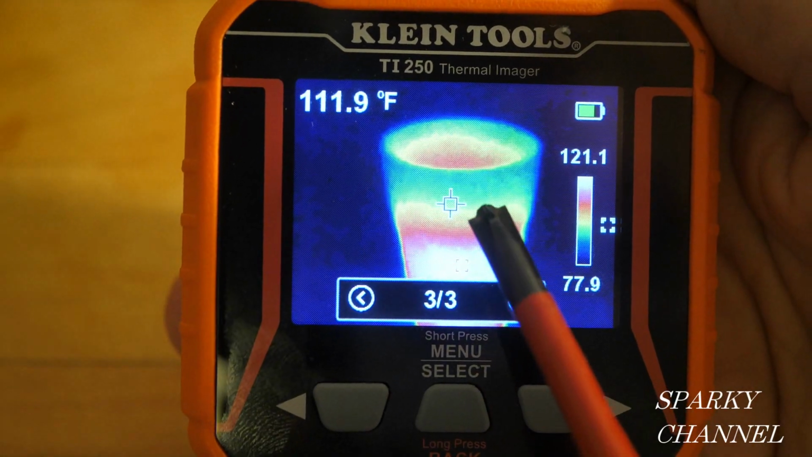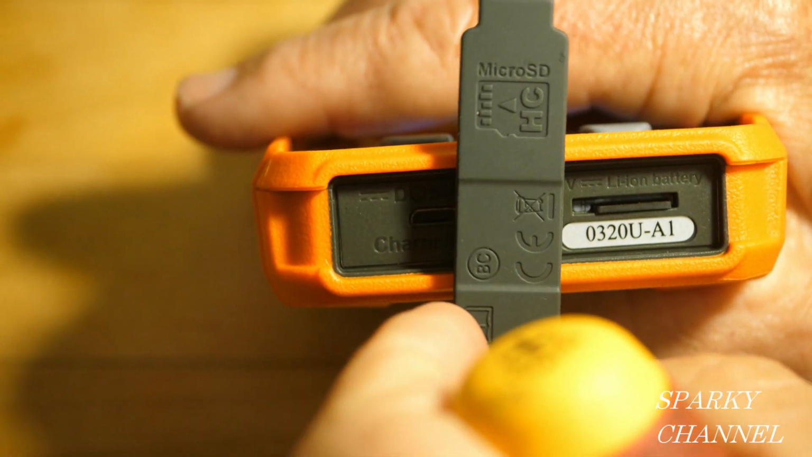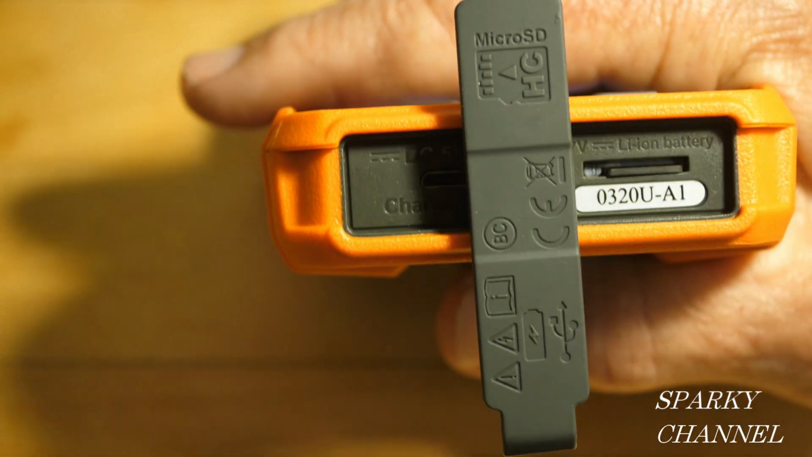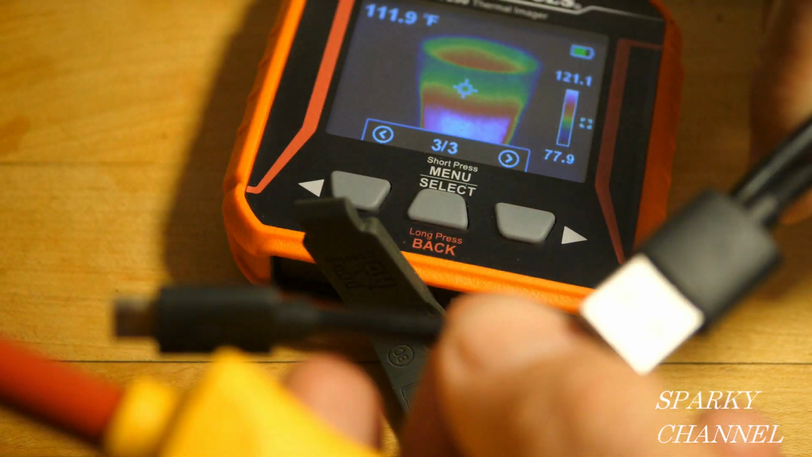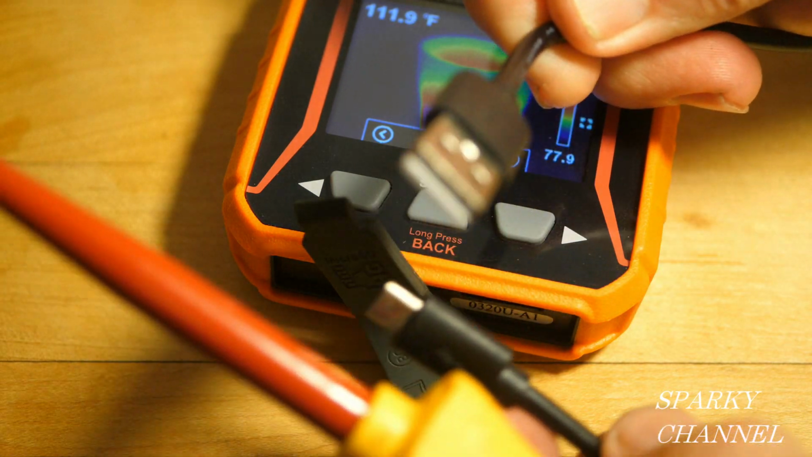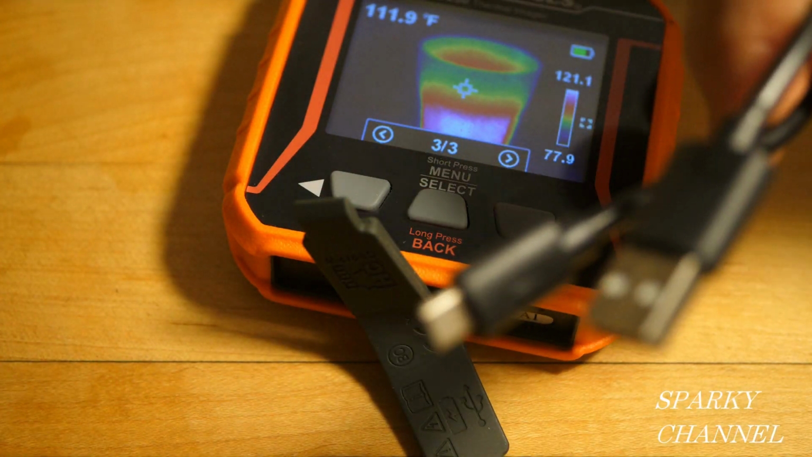And this photograph is kept on a mini SD card. Okay, so you take this off and spin it like that, and your mini SD card goes right here. And that's your charging port right there. Included with the thermal imager is this cord, and you plug that in there, and you plug this into a USB port, and you can charge the device with this cord.